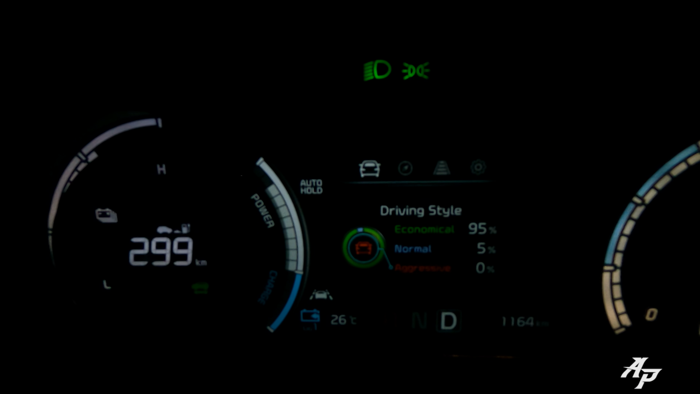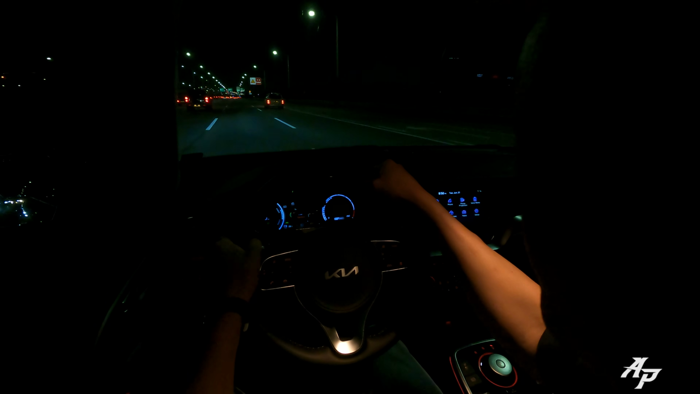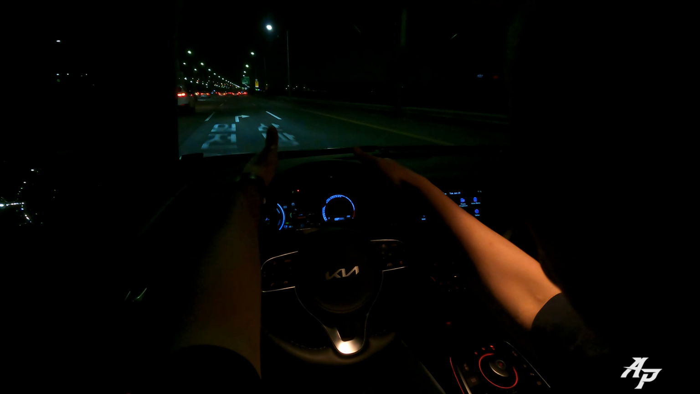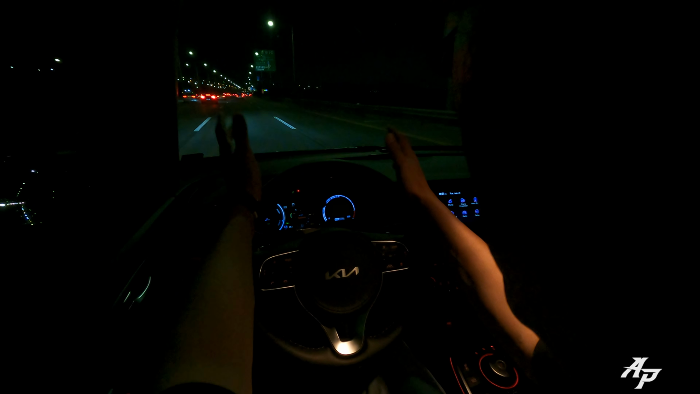If you start to drive a bit quickly, you hear more noise coming from the A-pillar. The bottom side is quite nicely isolated. So this is the same 150 kilowatt electric motor turning the front wheels. There's no all-wheel drive.